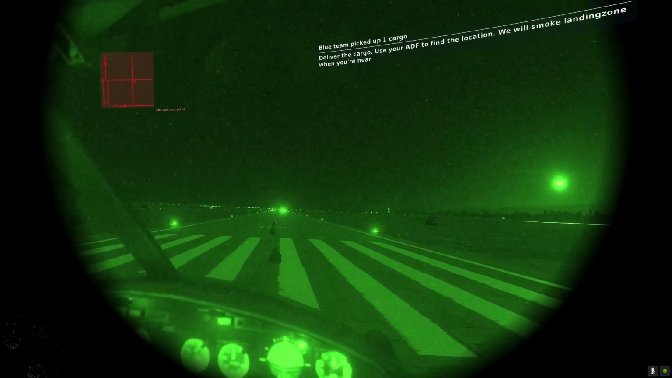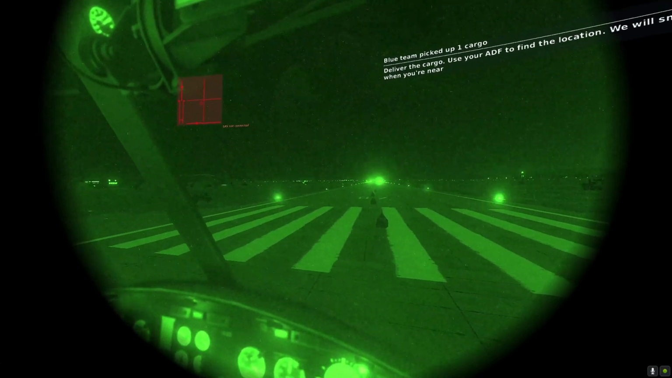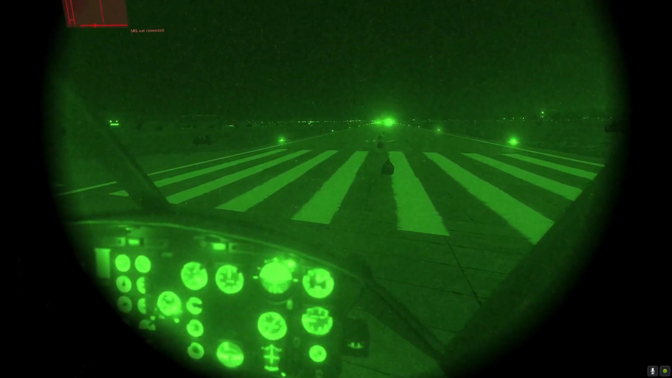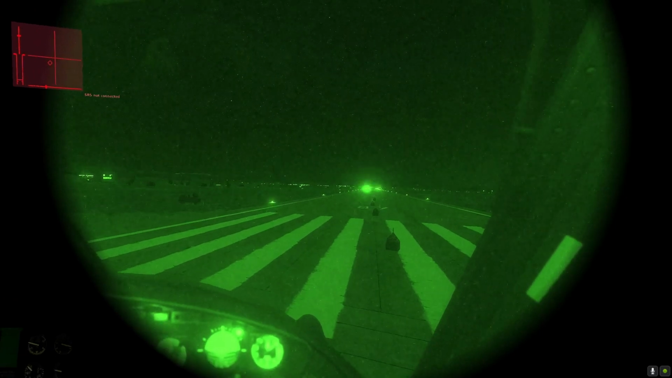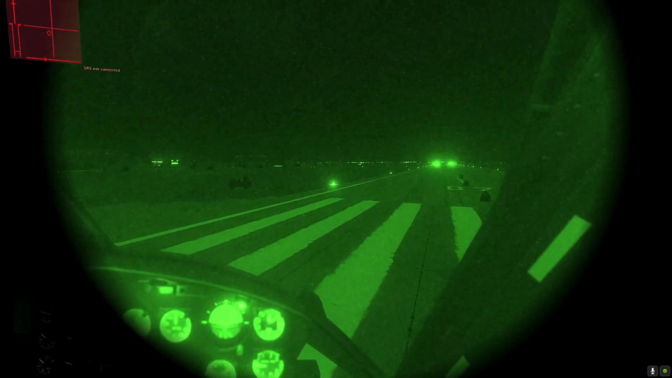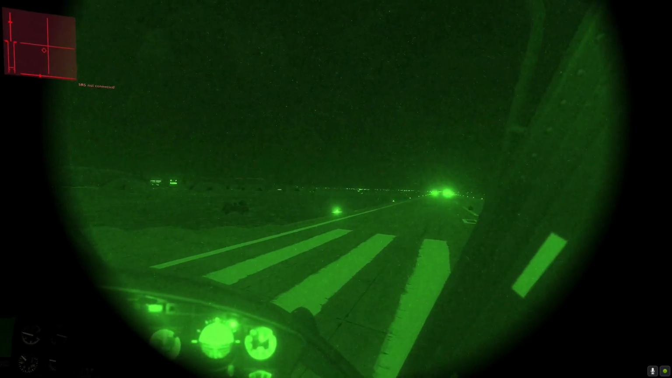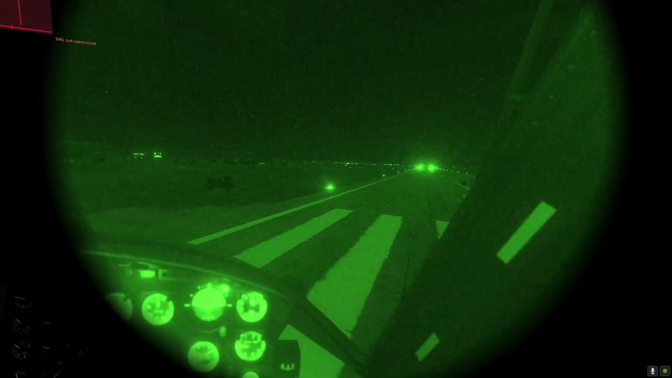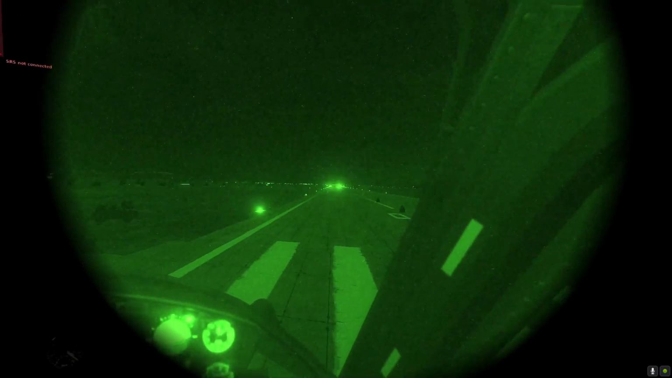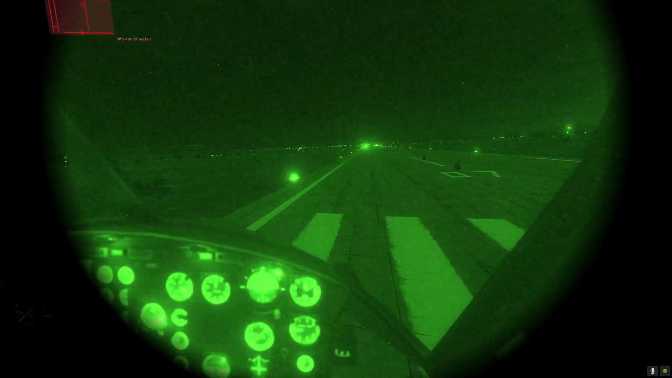Just like that, it's already loaded. X amount of time. Okay, so anyways, back to the question about how I'm supposed to see where I'm going with the NVGs on. The instruments are all bright and blurred, and I can't distinguish really anything on them.